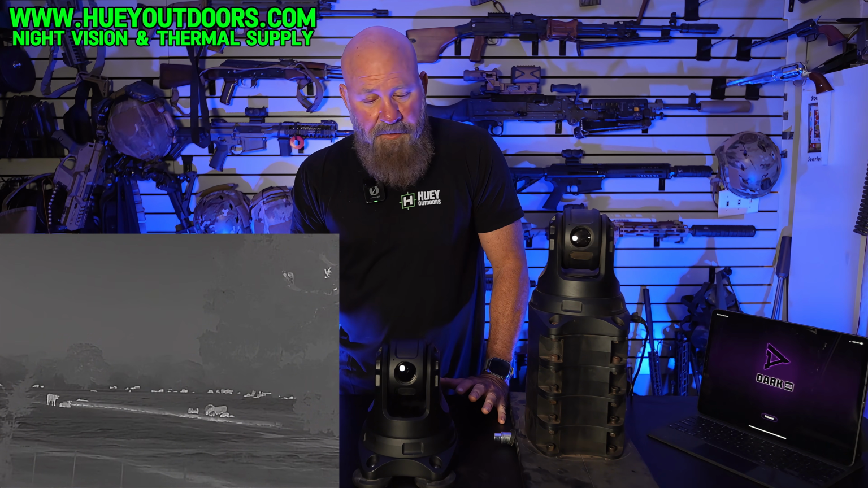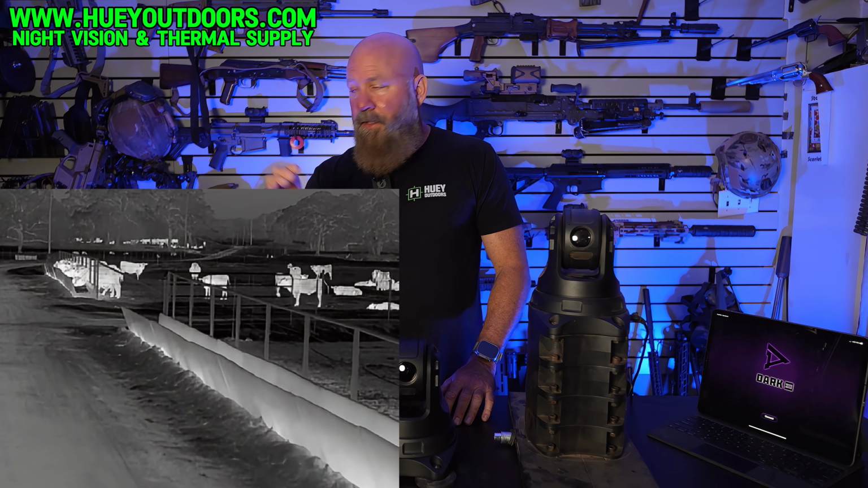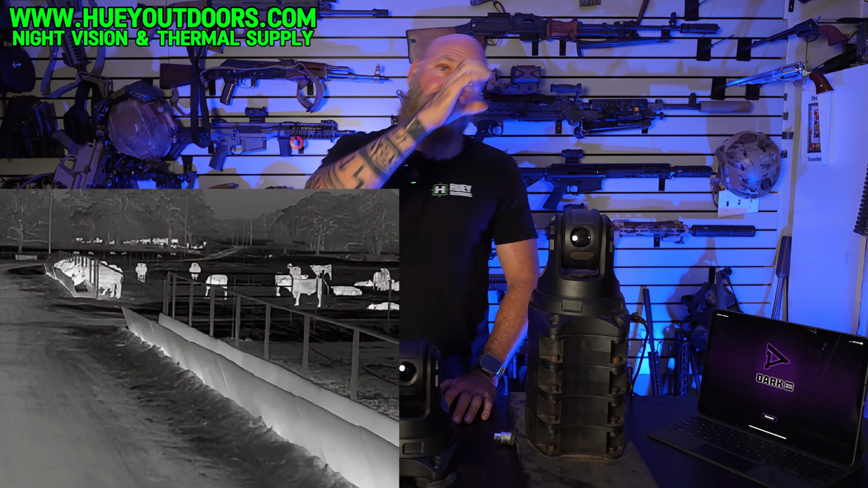The other thing is, thermal cannot see through glass. If you're driving in a truck, and a lot of us hunt in trucks here in Texas and other spots, it's perfectly legal to hunt coyotes and hogs out of a vehicle on private property. Thermal can't see through the windshield. So when you're using a thermal monocular, you only see out this window here. You can see out your window, or you have to lean out and look, or you have to get out and stand up and look around.